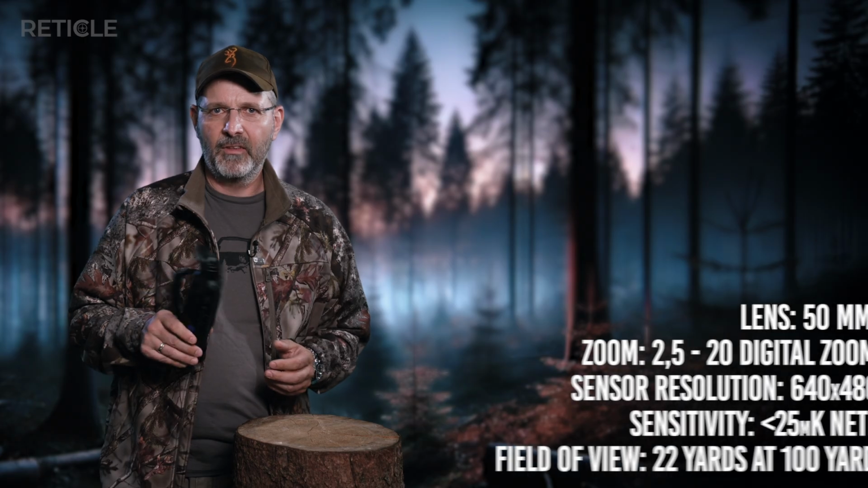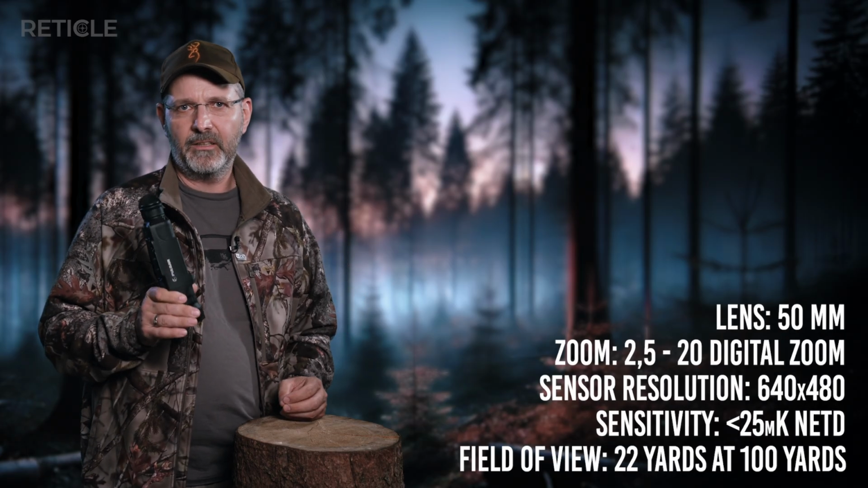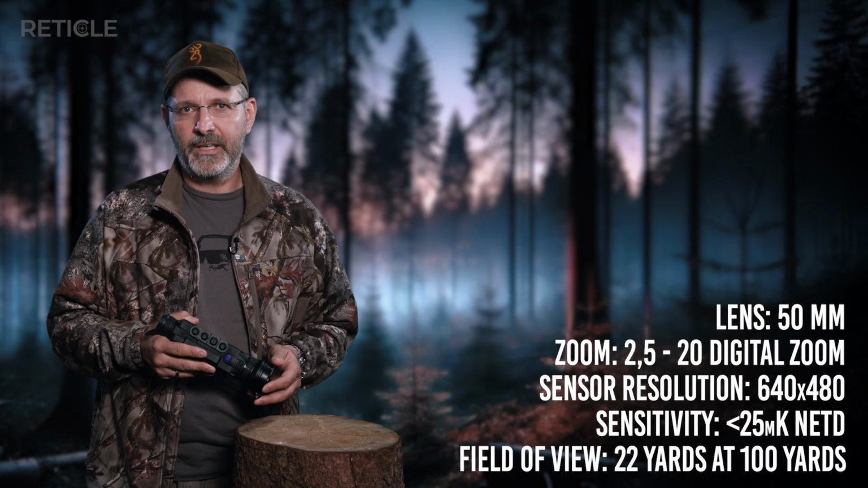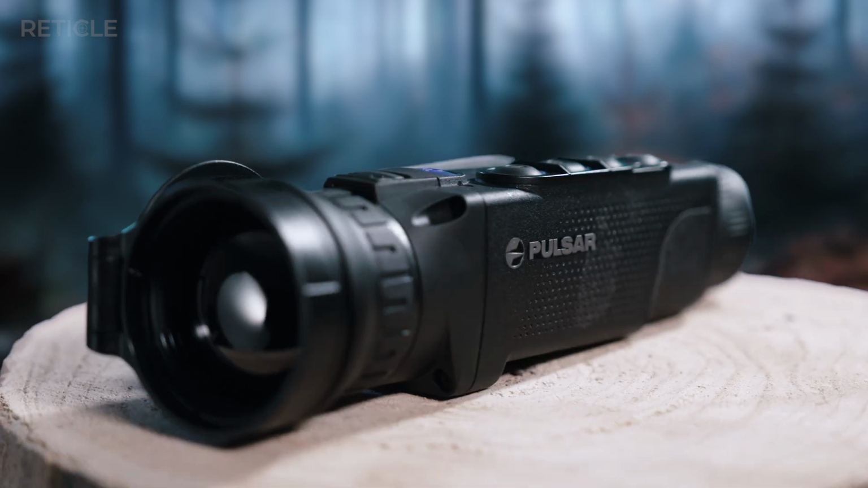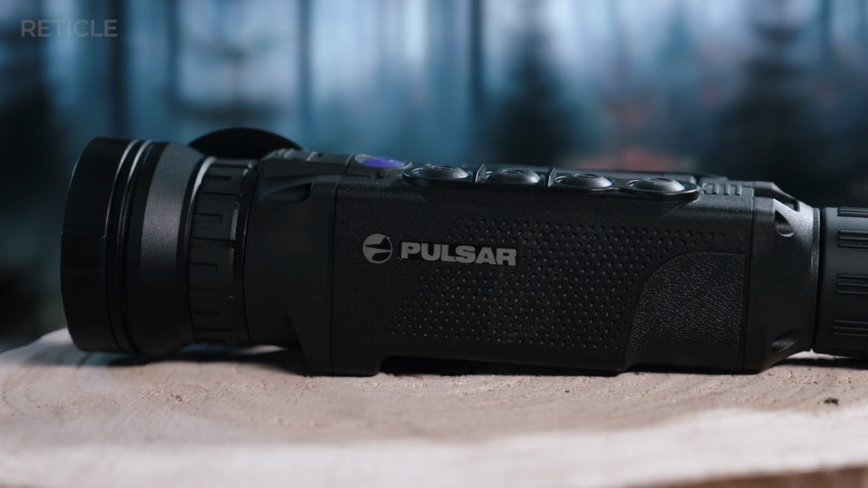Now for the specs. 640 by 480 pixels with a 50mm lens. Lens brightness is f1.2, so pretty up to date, and the NETD is under 25 millikelvin. That means it can pick up really subtle temperature differences, definitely a high-end feature. And you can really see it in the image quality.